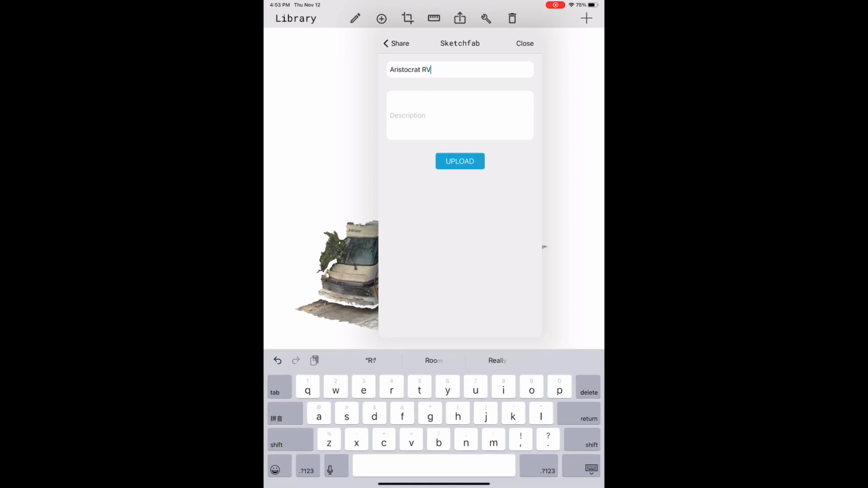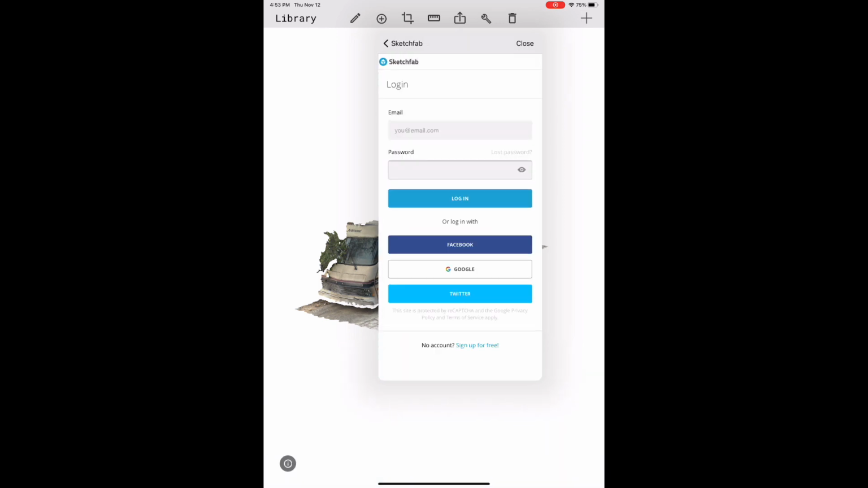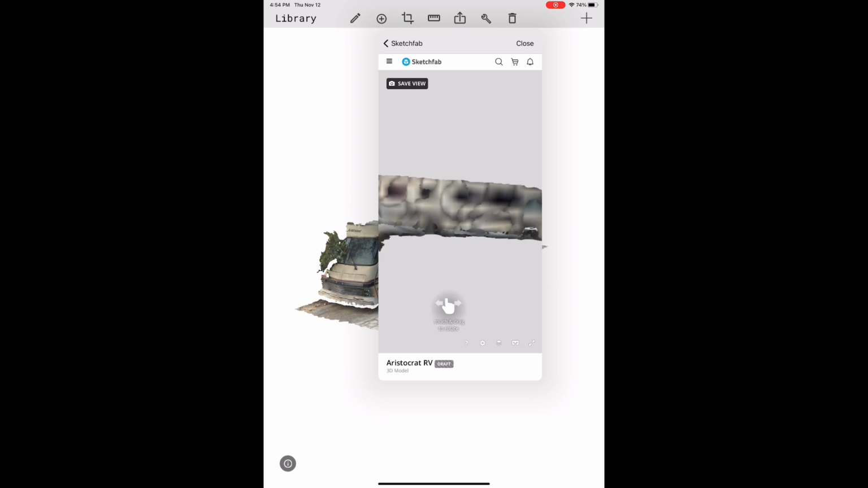But I'm already logged in, so I'm going to type a name, the Aristocrat RV, and a short description. A cool name and a short description helps give your model better visibility on Sketchfab, makes it more interesting to the community. After I've uploaded it, it's going to redirect you to a page where you can view it. If you're not logged in, you have to log in. And then next, it's going to pull up the Sketchfab editor right inside your browser.